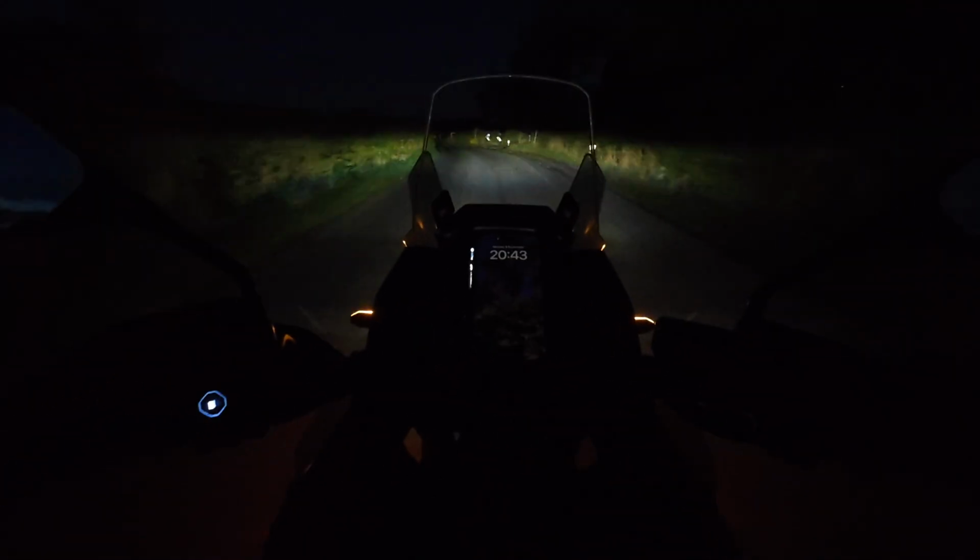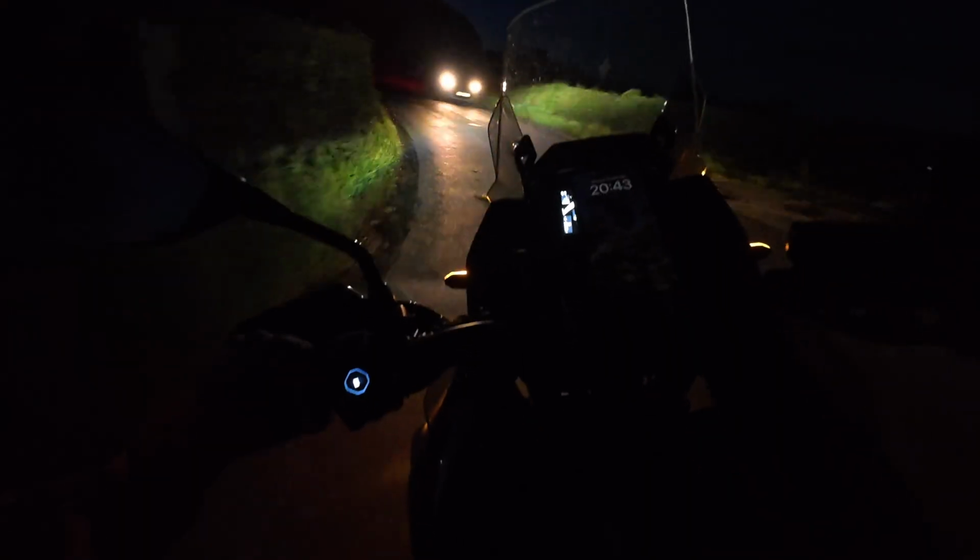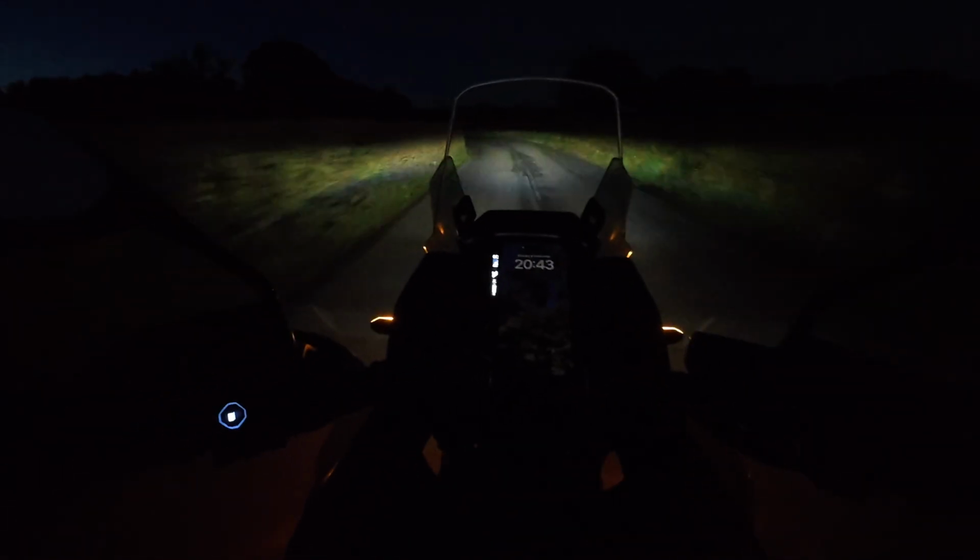This is Lancashire, by the way, people. We're just out on the outskirts of Preston, touching on the Trough of Bowland. Looking forward to winter, actually. It'd be nice to come up here when it's shat itself with a bit of snow with this bike. You know I'm going to go and do it.